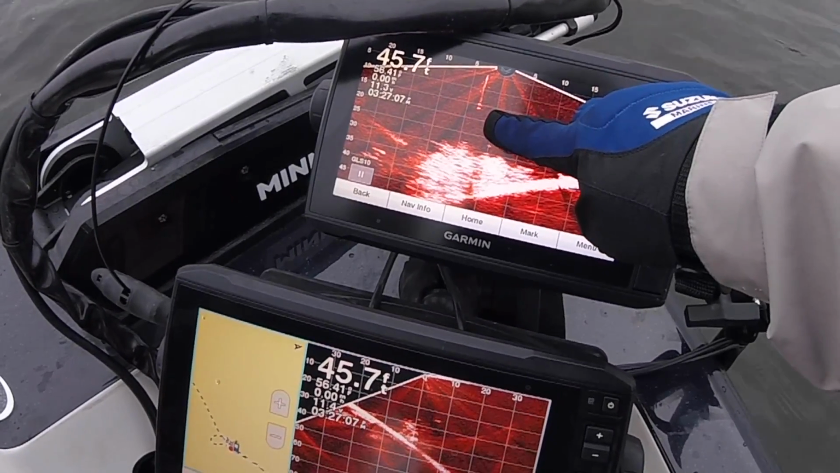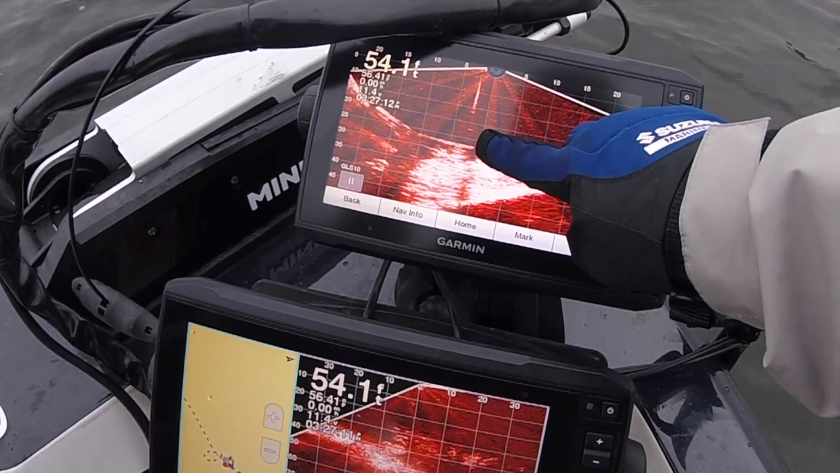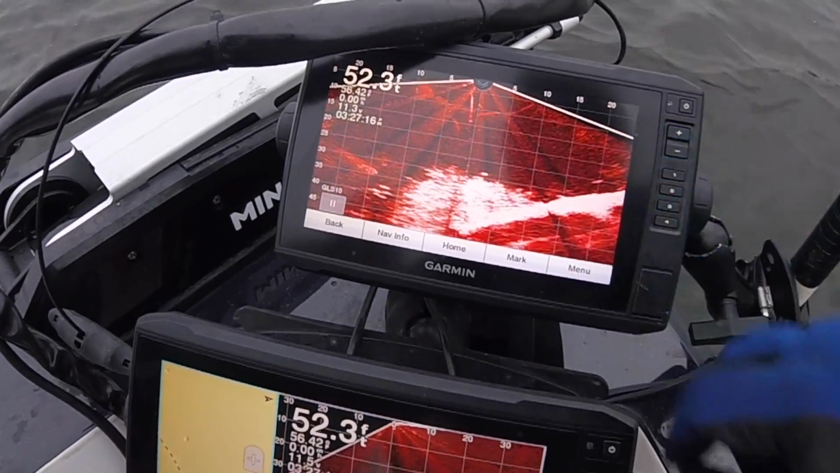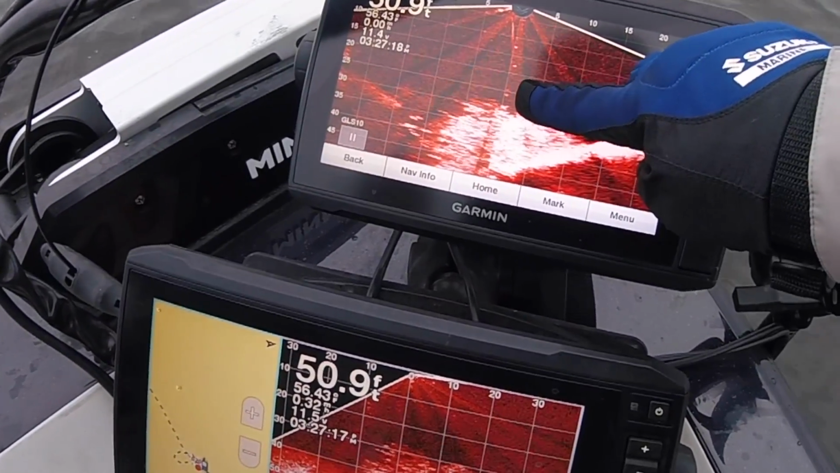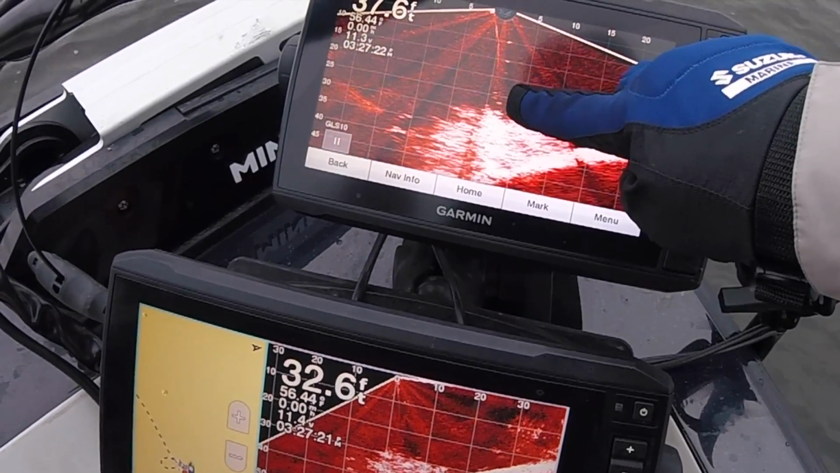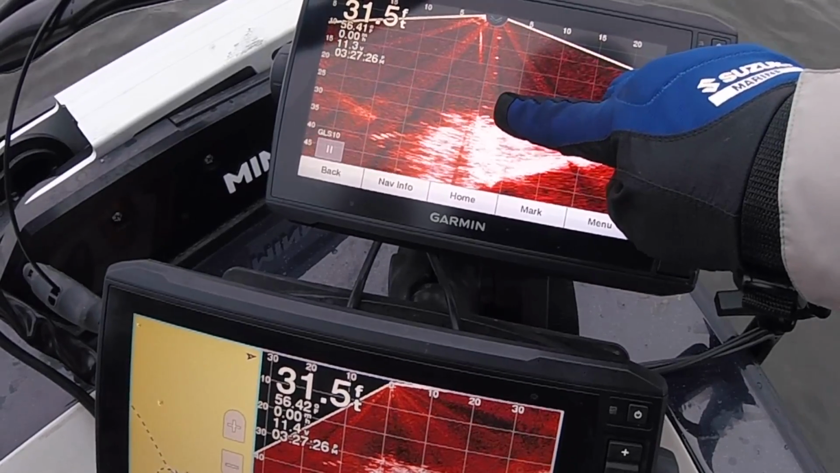And I'll show you a little bit more about the live scope as we move forward right here. Some of these fish were real aggressive. They were taking our baits 8-10 foot above the top of the brush piles. Now we didn't keep any fish. We weren't over there for a fish fry, but we sure had a good time catching them.